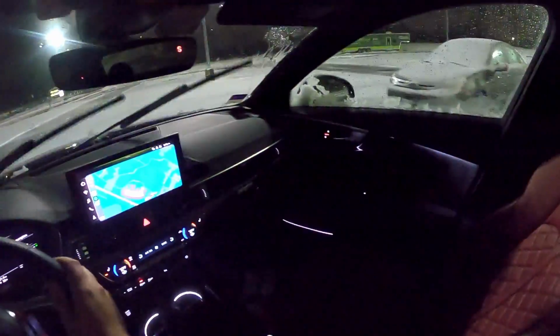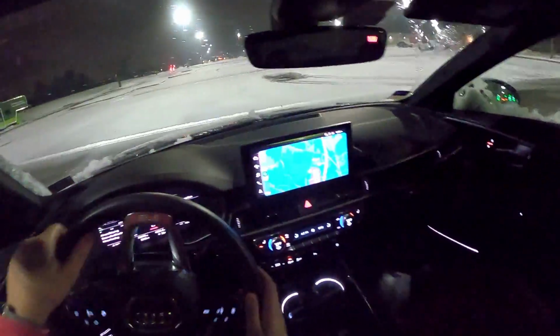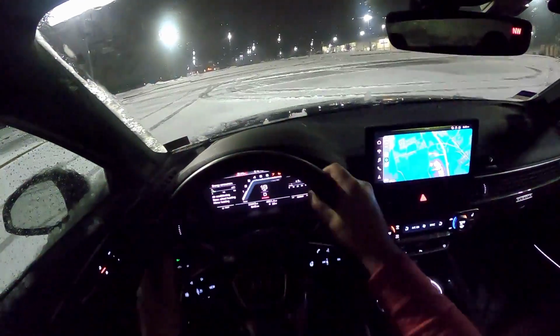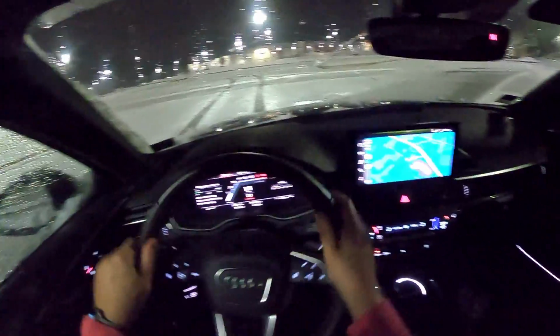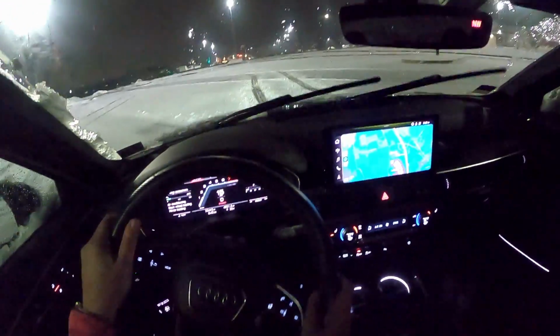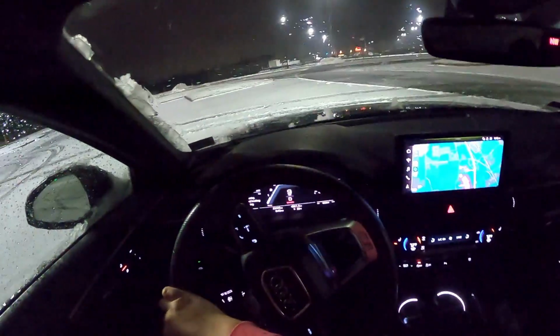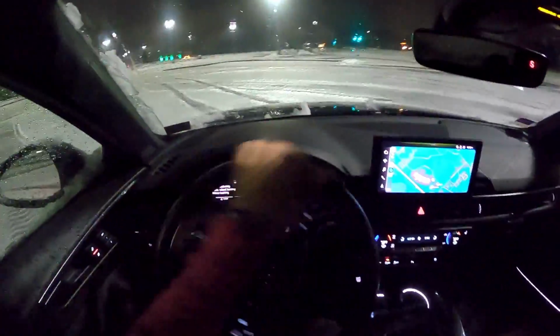I do have all seasons on here, so I'm not in the best kind of tire for grip, but not the worst either. They're still pretty new. Whoop, it's a median. You can feel the car kind of cutting power. Yeah, absolutely, just cut power. Woo!